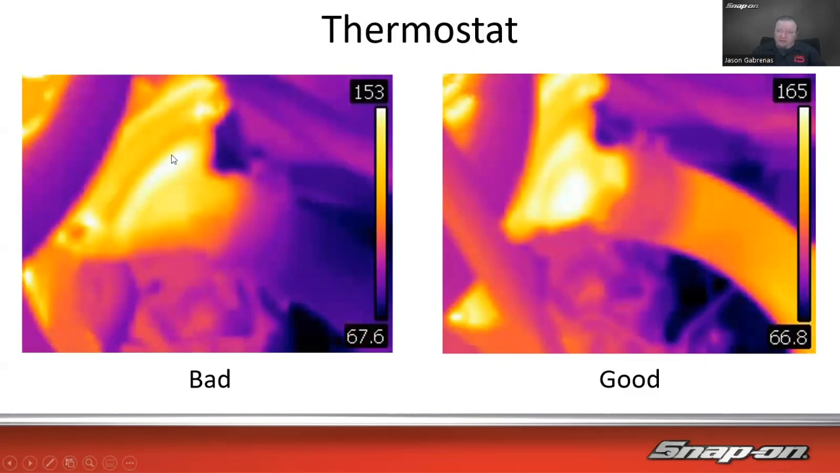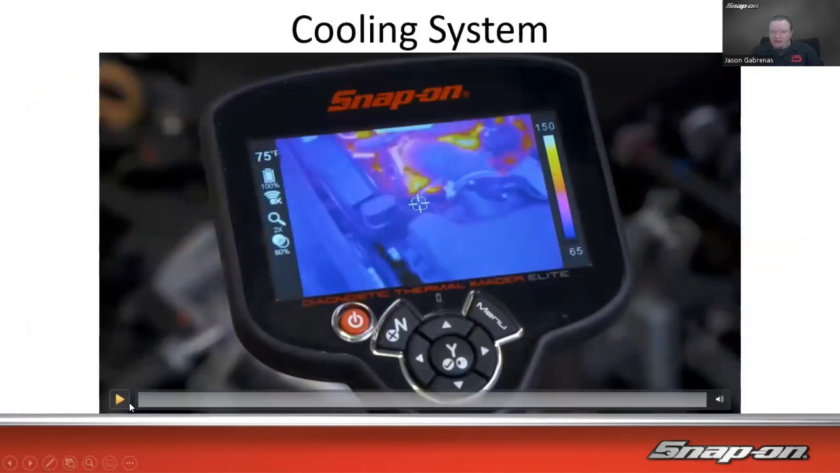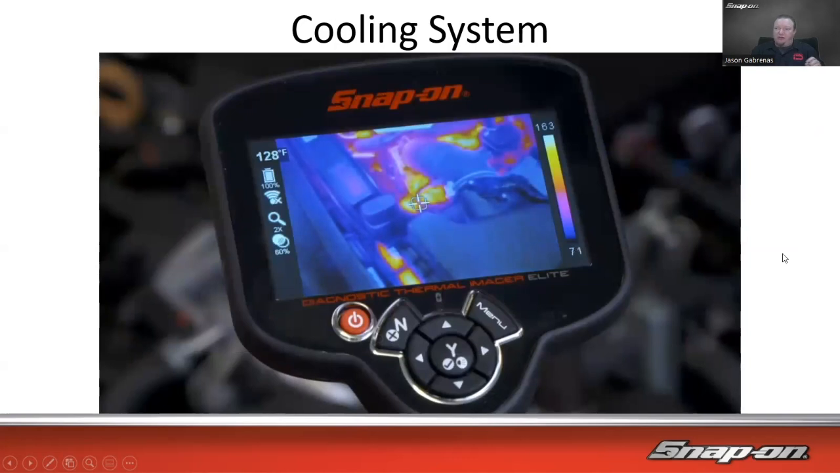Thermostat. This one was interesting too. So there's my thermostat housing on the left there. Here's with the thermostat closed. We can see that the hose is kind of cool, 60, 70 to 80 degrees maybe. And then we see where it opens up here. And then the coolant comes down through there as well. So hot there. Even warmer there. There's another time lapse we did a couple weeks ago. The target is centered on the lower radiator hose on this view.